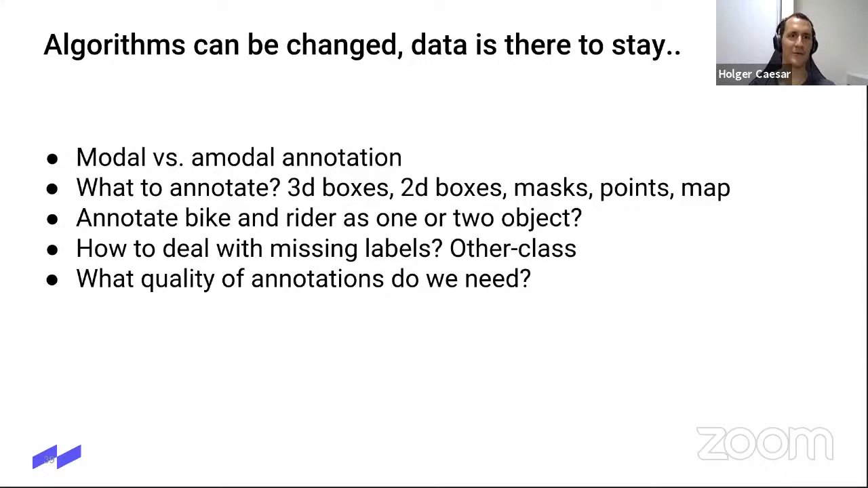Ideally, you would annotate 1 million images for each and then compare what works better. But you have limited time and money. Yes, and you want to get running soon, I guess. So that doesn't work. You look around at what other people do. And then you think about, do we really want to model these relationships between bike and rider? There are maybe a few special cases where you do want to do that.